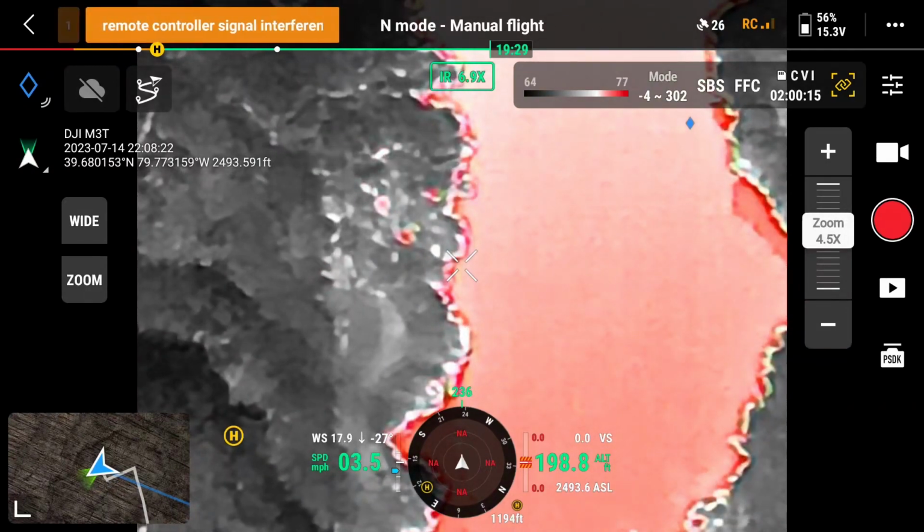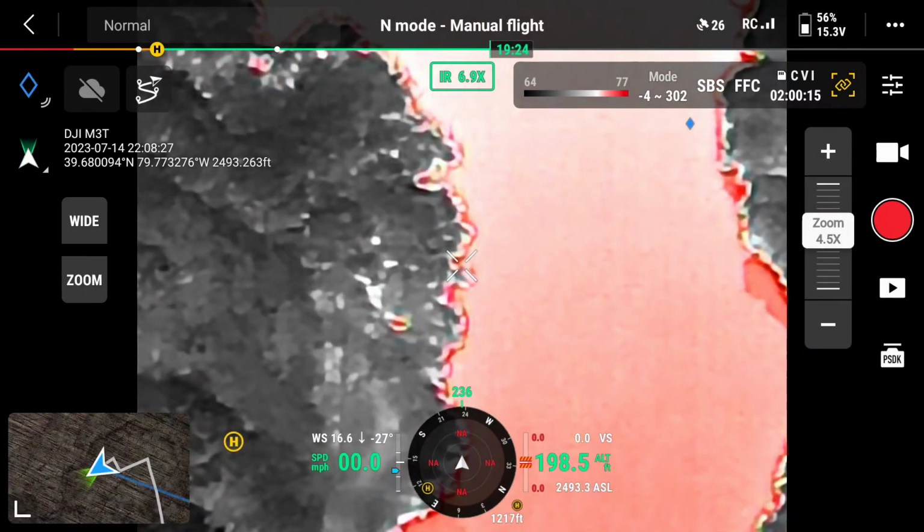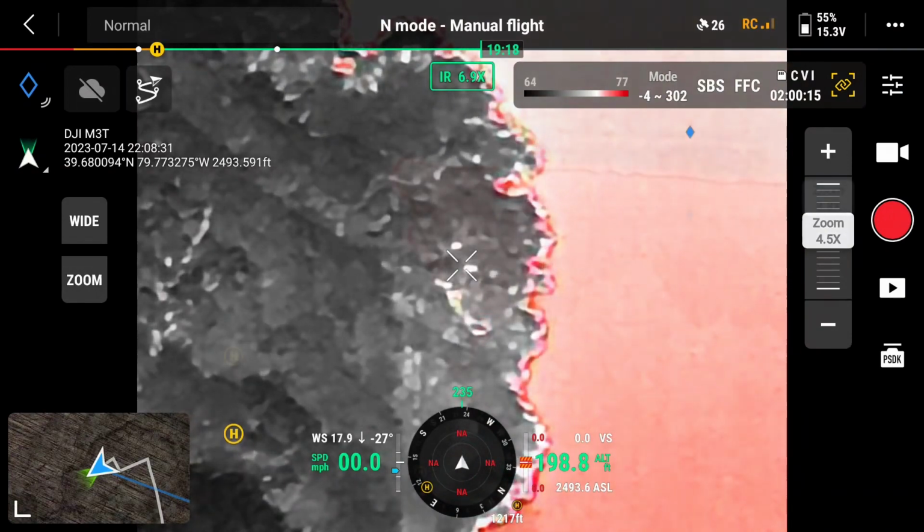We're 1,195 feet from where we launched the drone. And at this point, we've pretty much lost our team under the canopy.